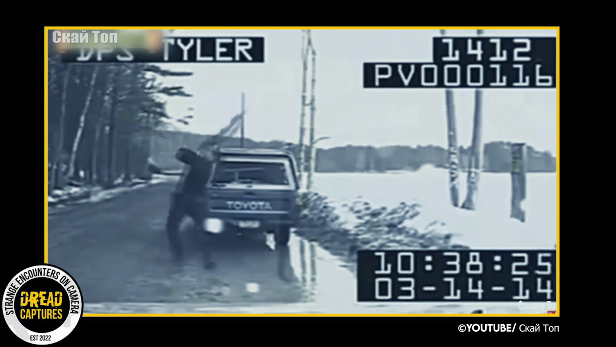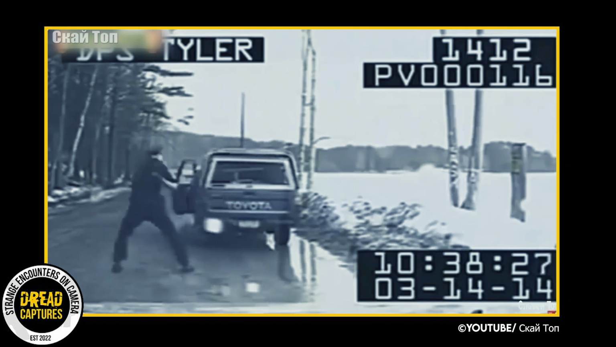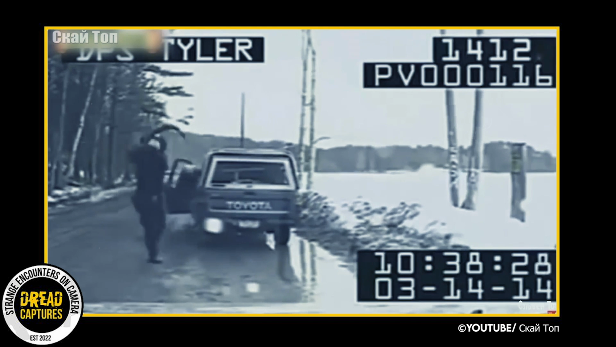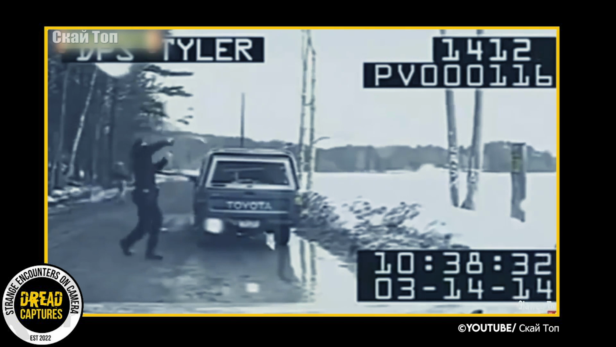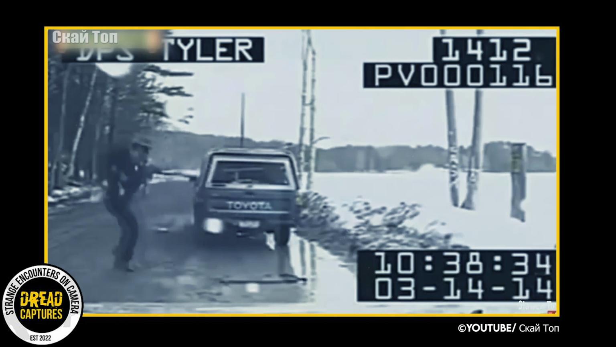The driver of the truck sees what is happening and he just bolts. Rather, he hobbles away, but he didn't stay to help is my point. The officer eventually rips the thing from his neck and throws it back where it came from.